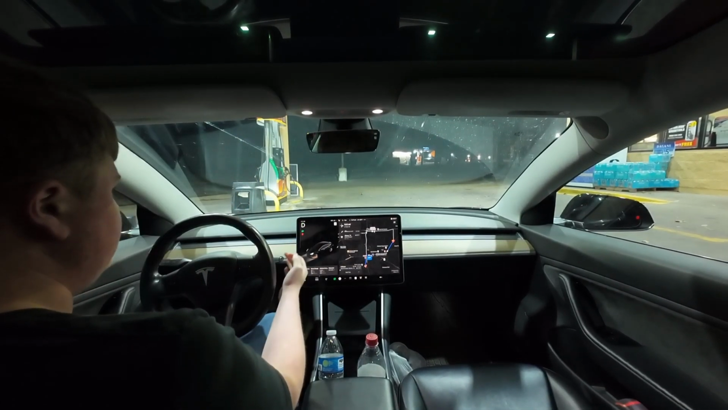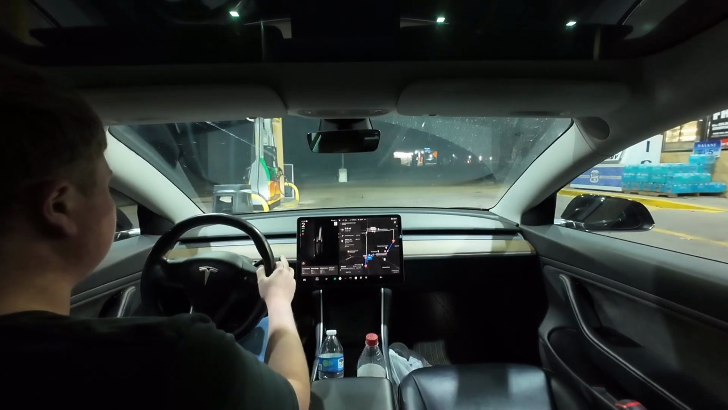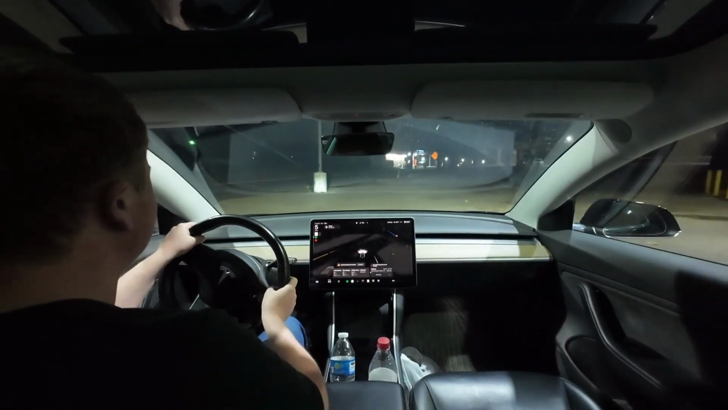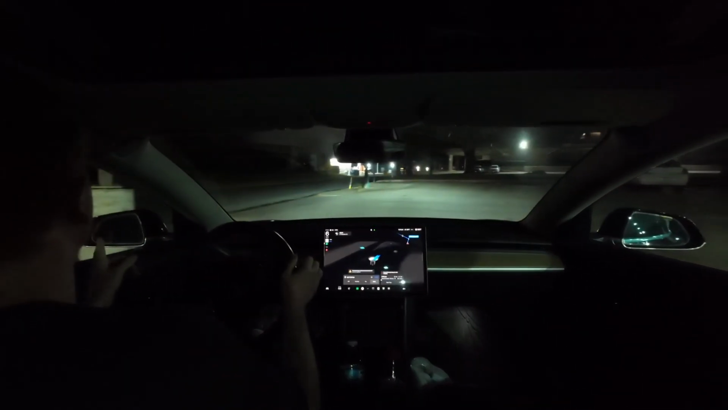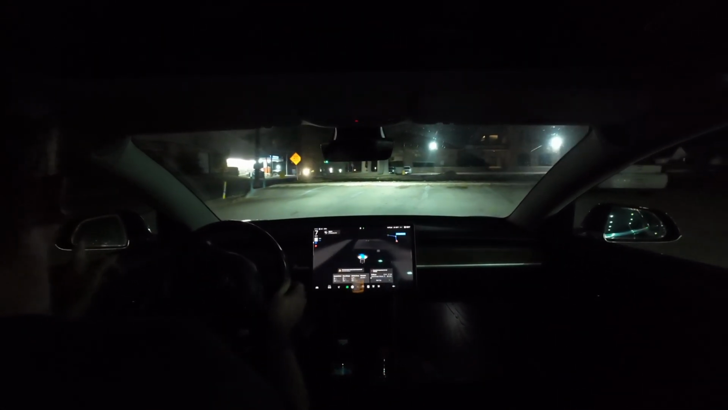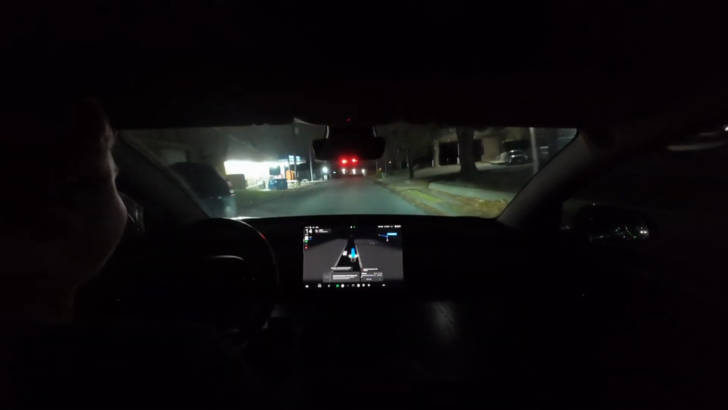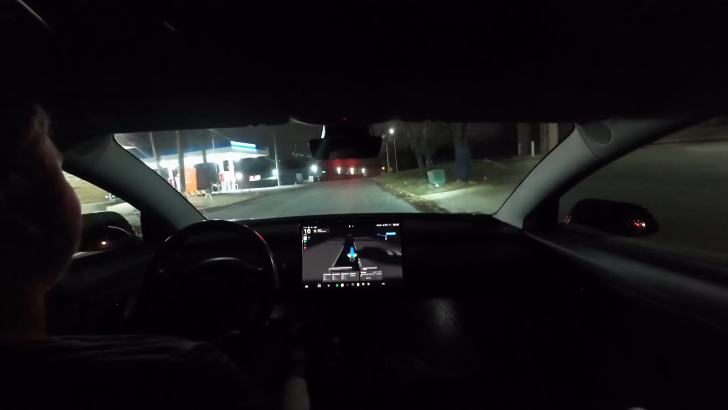Alright, into drive. Autopilot won't engage yet. So we need to go... okay, what's it gonna do here? It should go out this exit, which it can't find. So we're gonna exit the parking lot. Alright, now we engage. It's gonna make a left at this red light here.